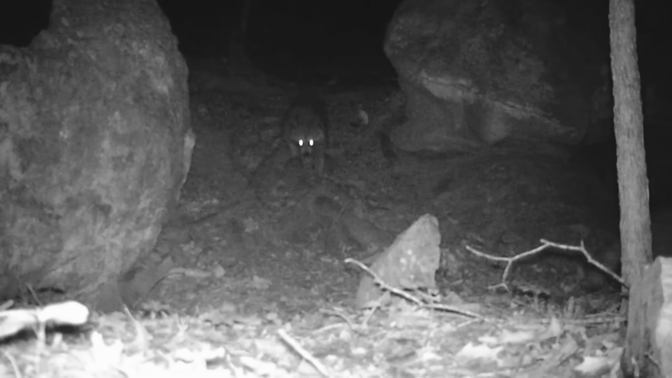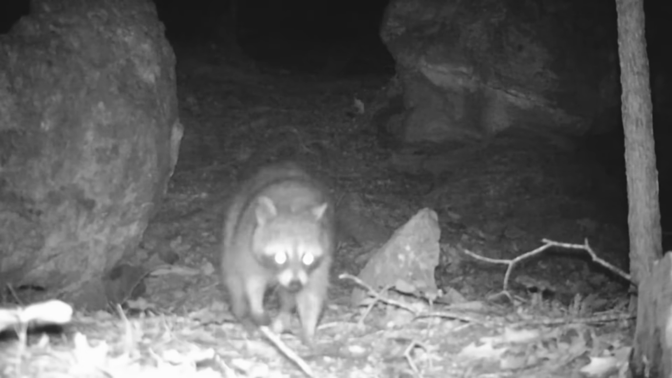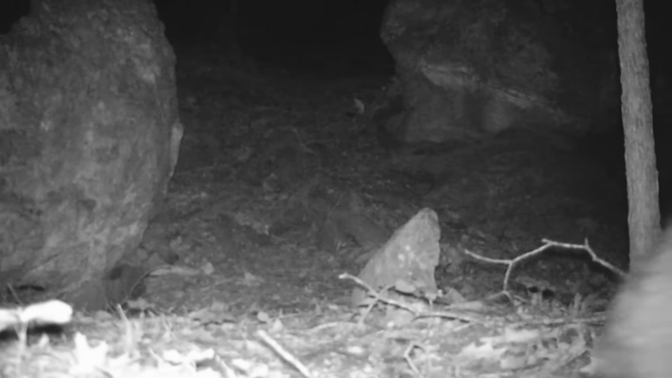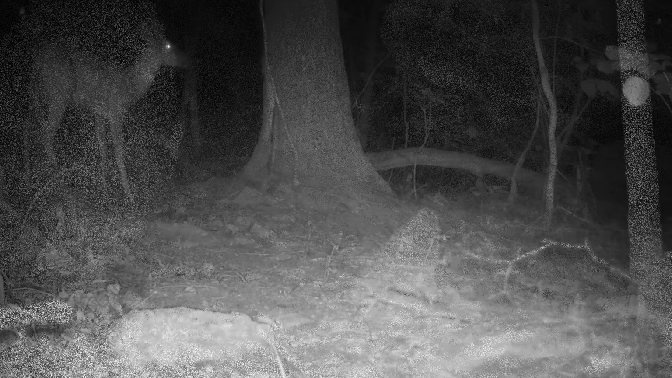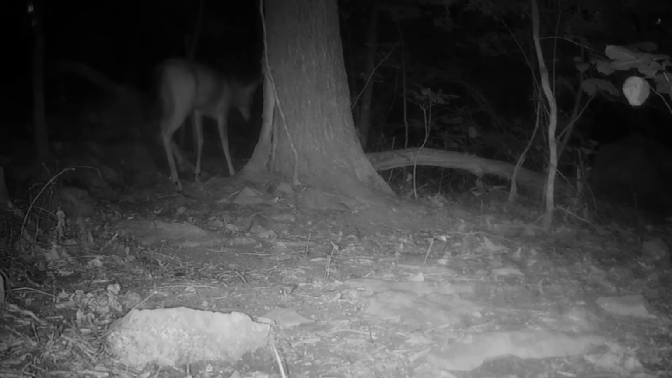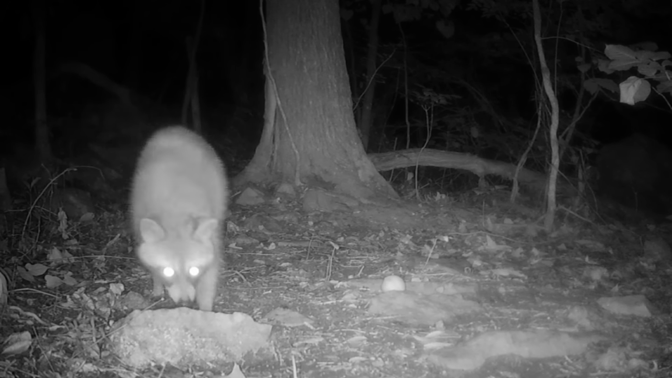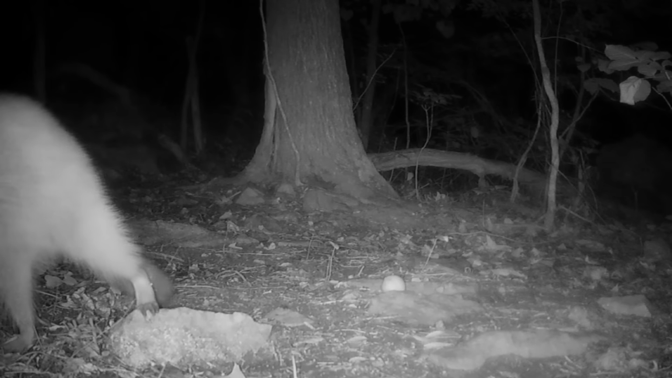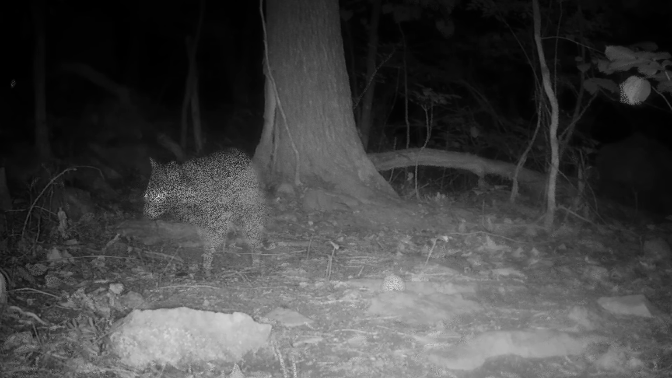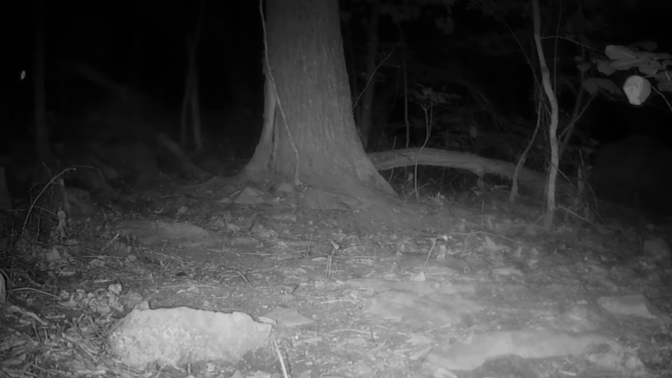Down the cut, the coon family moving through. What can they find? And up the tree, a deer browsing through in the night. And the coon, always on the search. Always on the prowl.